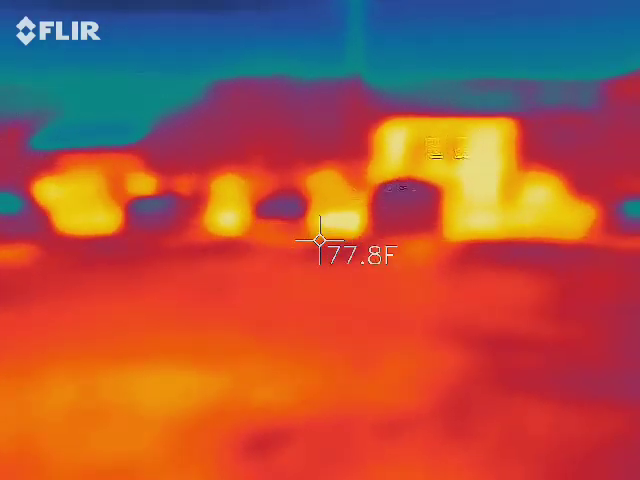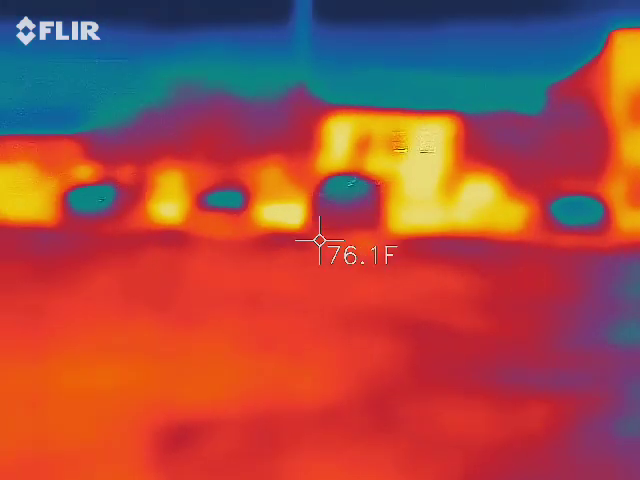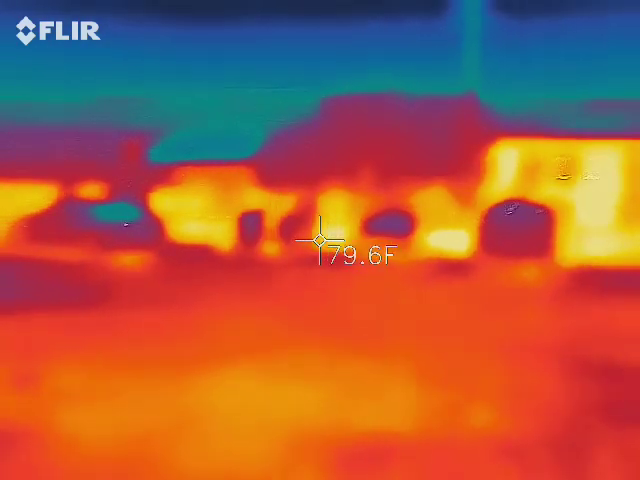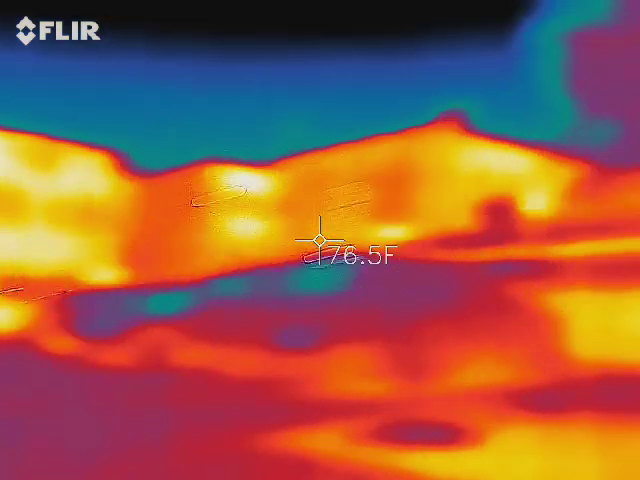So there's a whole bunch of things with this car. Where? Oh, there's 4 big black things. Those are not the cars? There's 4 cars. Yeah, I guess that would be the car. And then over here, there's a big group of them. Yeah, there's the black car. That's one.